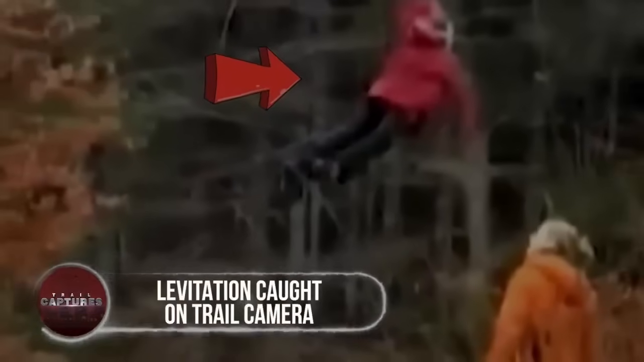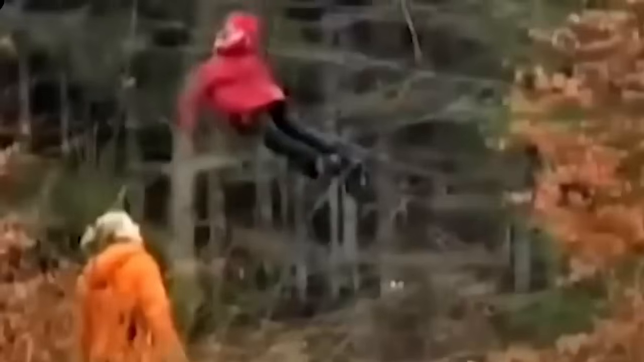Leviathan caught on trail camera. Prepare to be amazed by this startling incident captured by a trail camera. The footage reveals a truly astonishing sight: a girl seemingly suspended in midair, while a woman in an orange bomber jacket watches in awe. The girl's ethereal appearance gives rise to intriguing speculations. Some believe that a spirit may have taken control, causing her to levitate, leading to thoughts of possession.